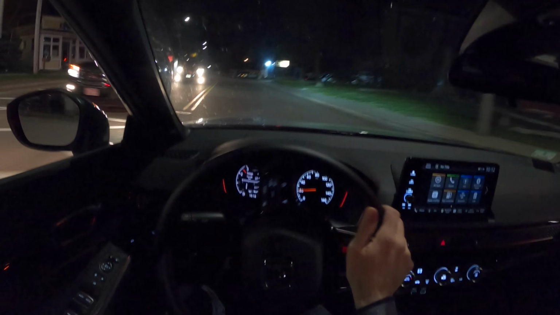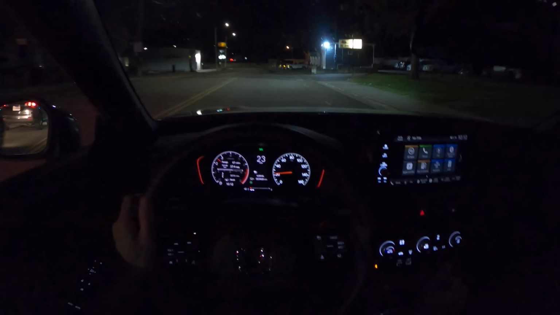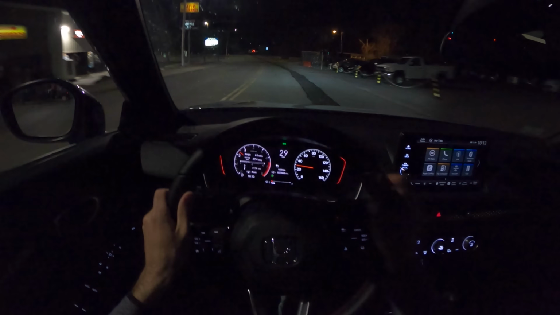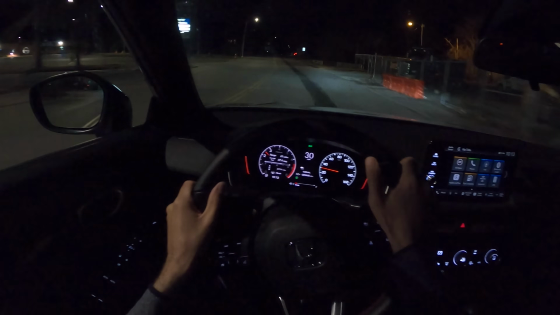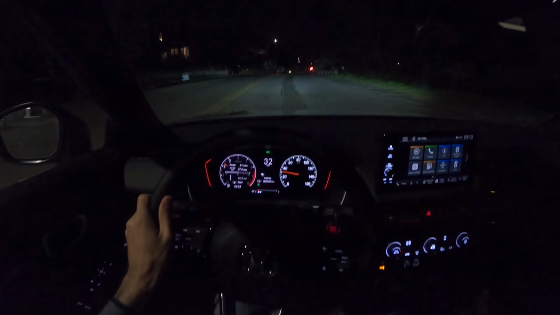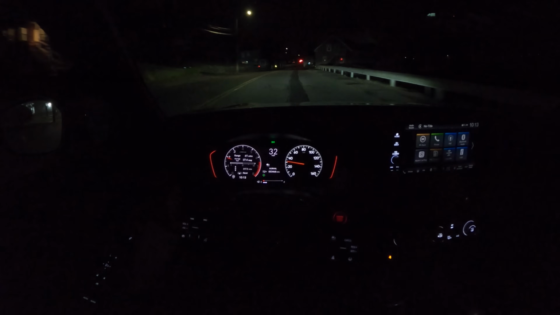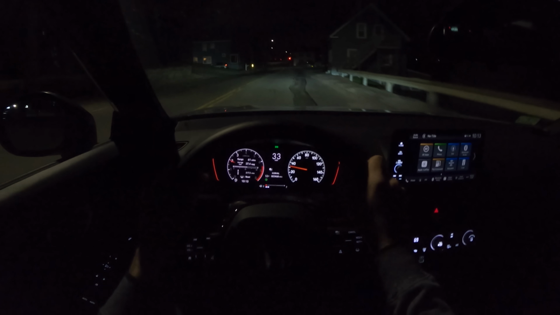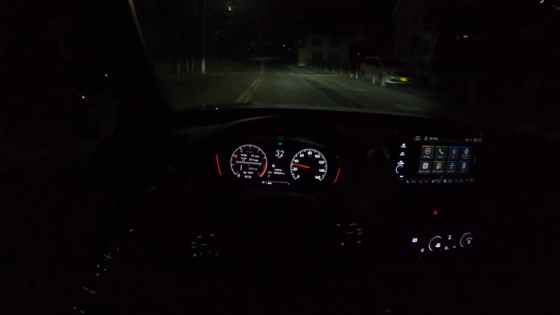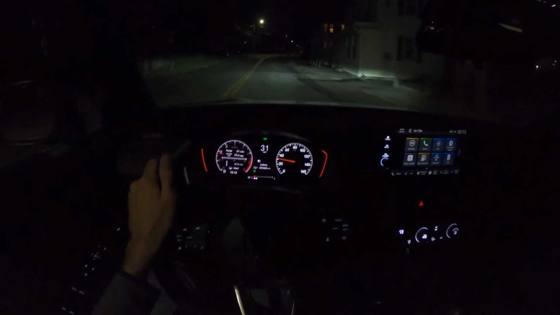Coming from an M3, not a huge deal to me, and I appreciate it because it's just sporty enough. It allows me to chuck it into corners without egregious body roll, but I don't find it offensive. If you're looking for pure comfort, this is not going to do it for you, but I don't know what else is going to do it for you at this price range. Most things at $25,000 to $30,000 are not going to be luxurious.